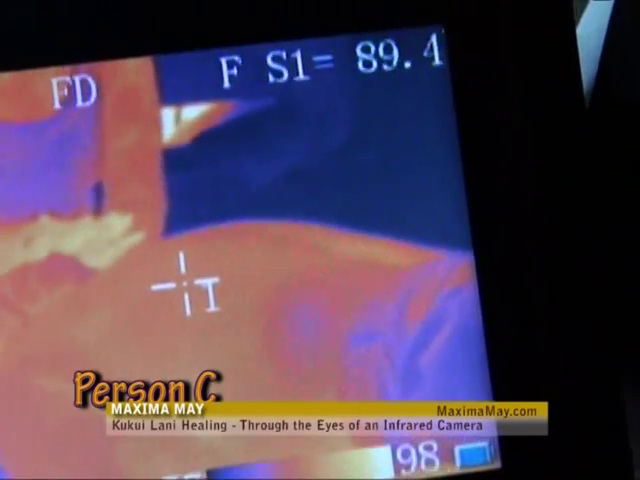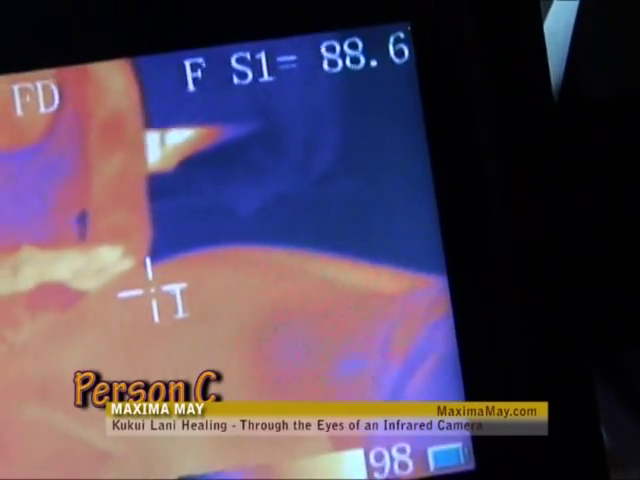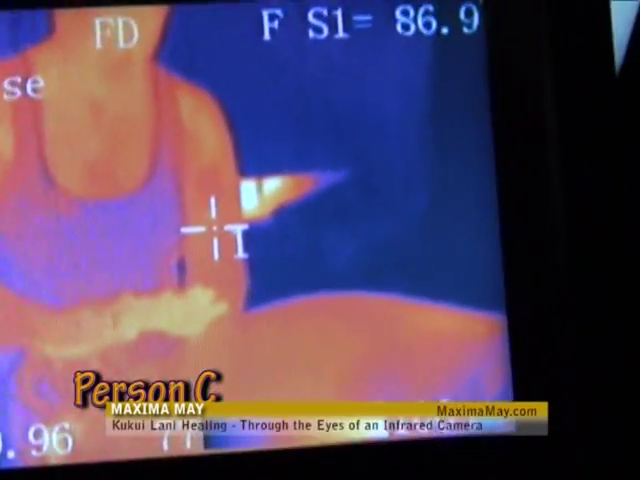Notice temperature change going from the upper 70s and the lower hundreds, and also a glow in my hands as I start working with the gentleman.